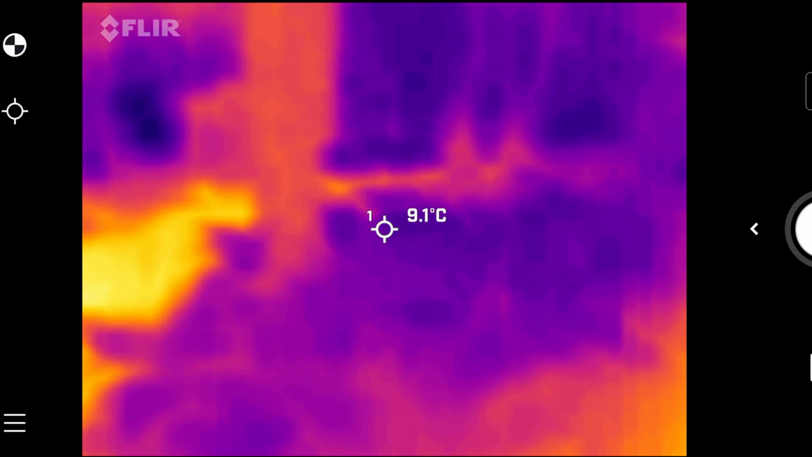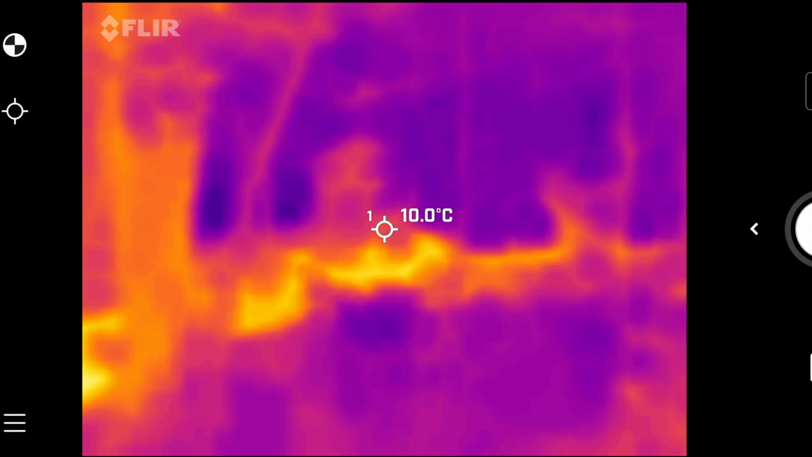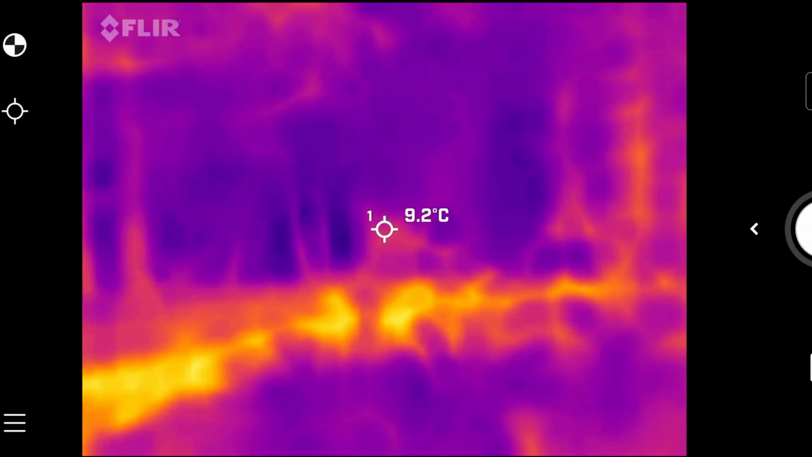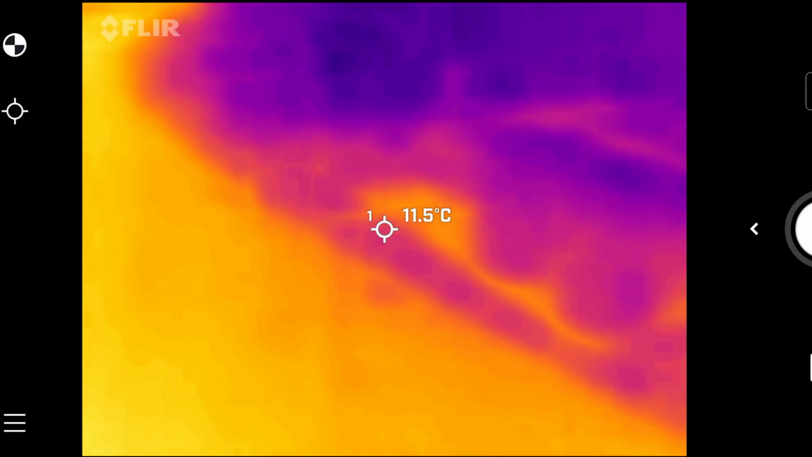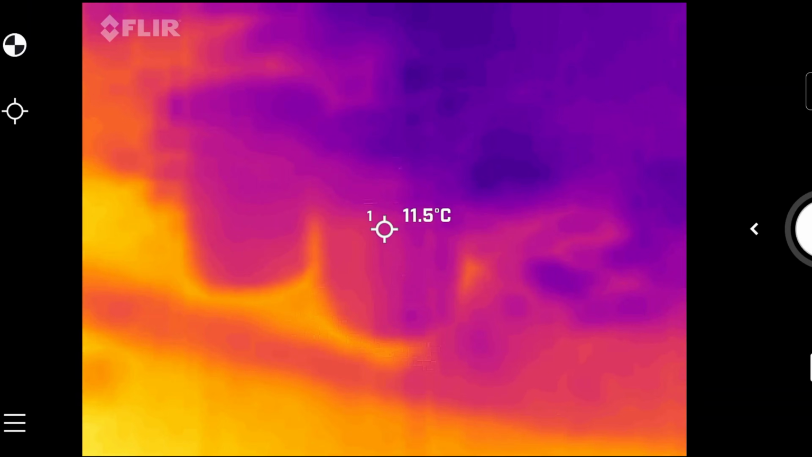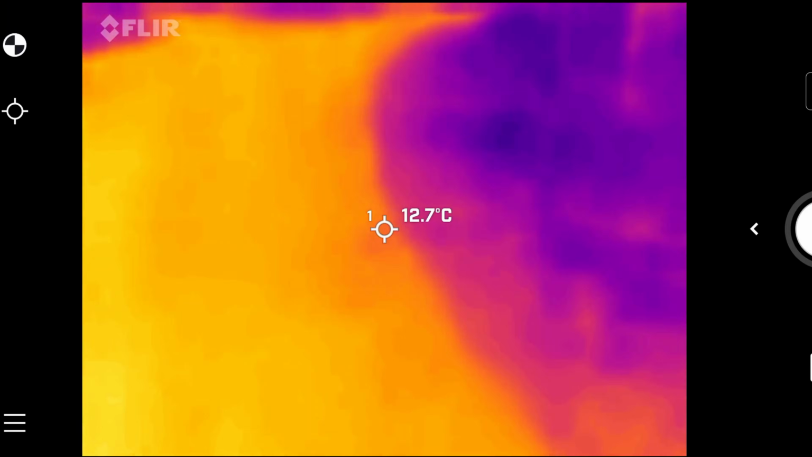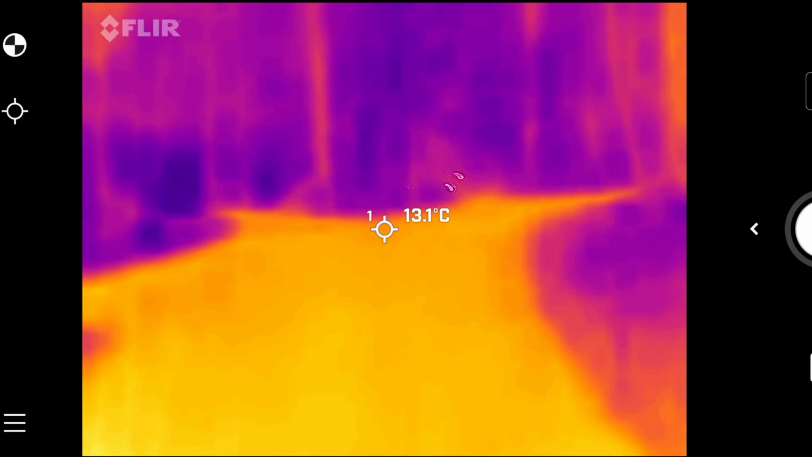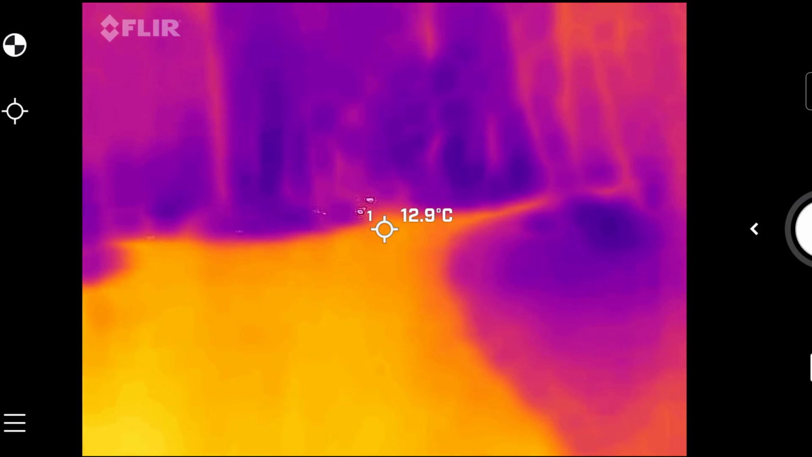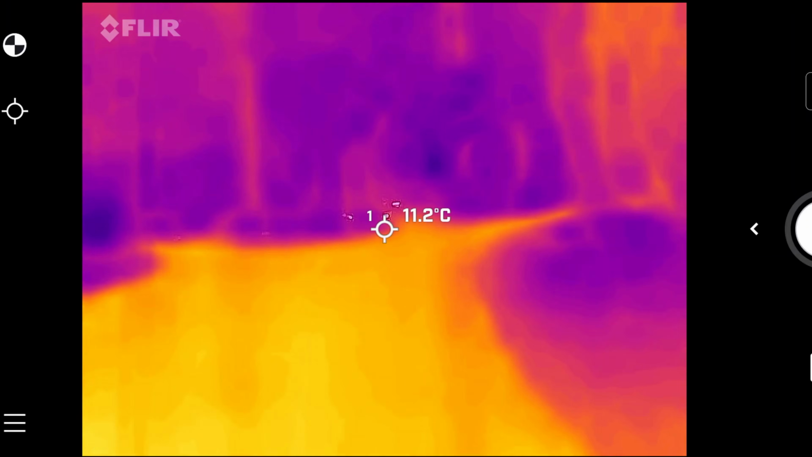Oh, that's a cabin. A cabin over there. Garbage cans. Now those little spots that you see there, that's something the image camera is picking up.